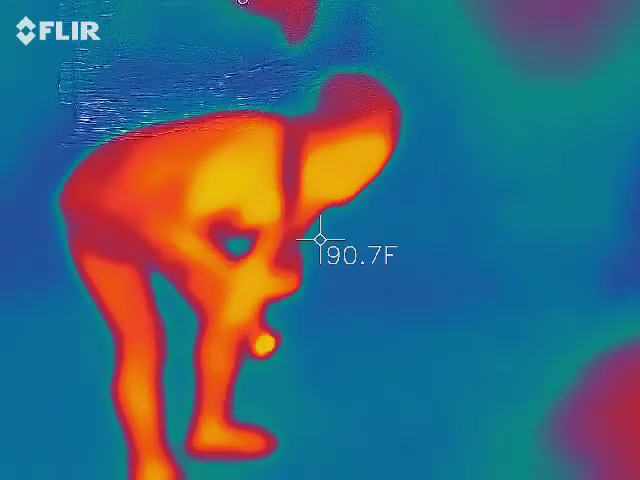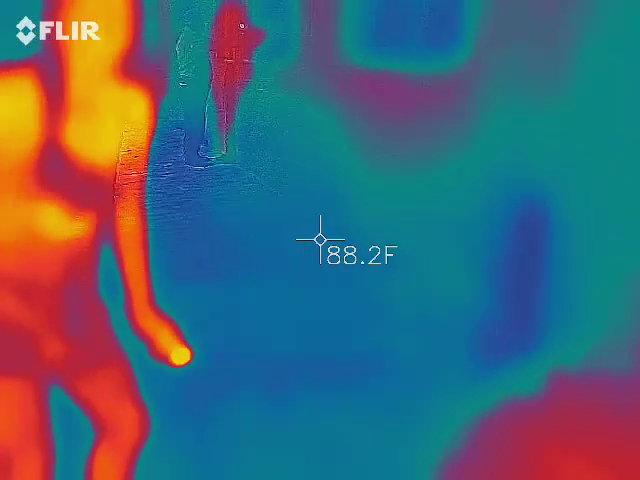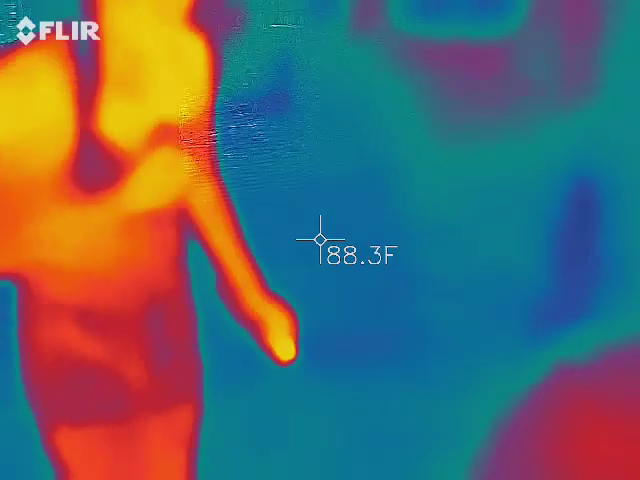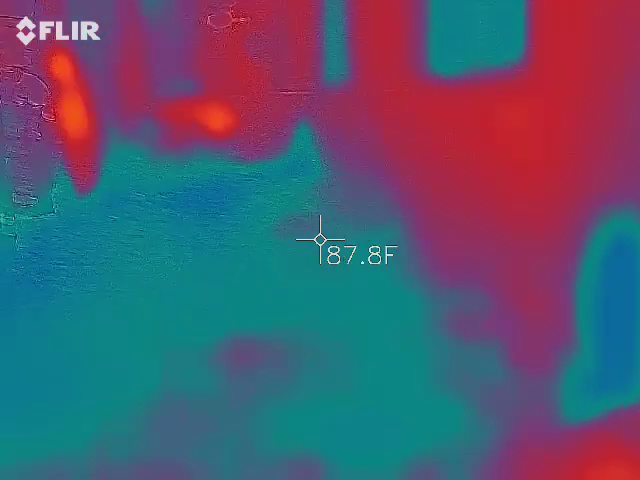Y'all, what I tell y'all, he popped into the frame of this camera and I had to look out to make sure he was there. Oh man, y'all. That's funny. But if you want to hang back, just right behind us, and take another picture going the opposite way, that would be cool too.